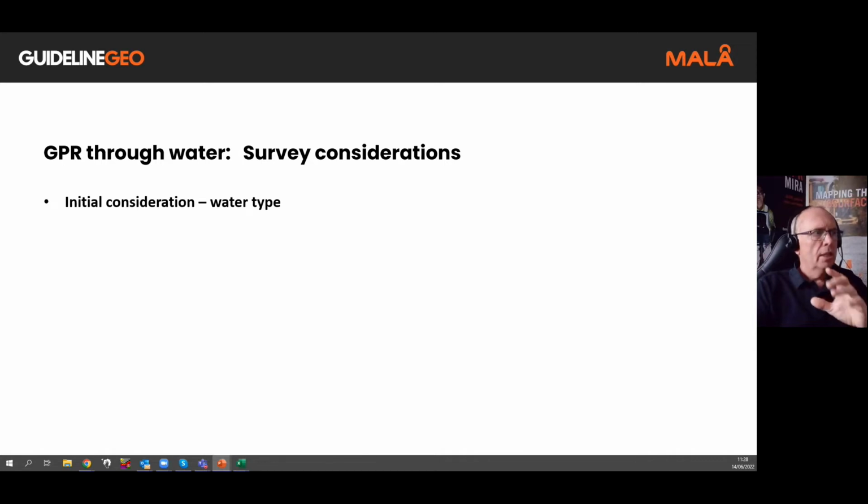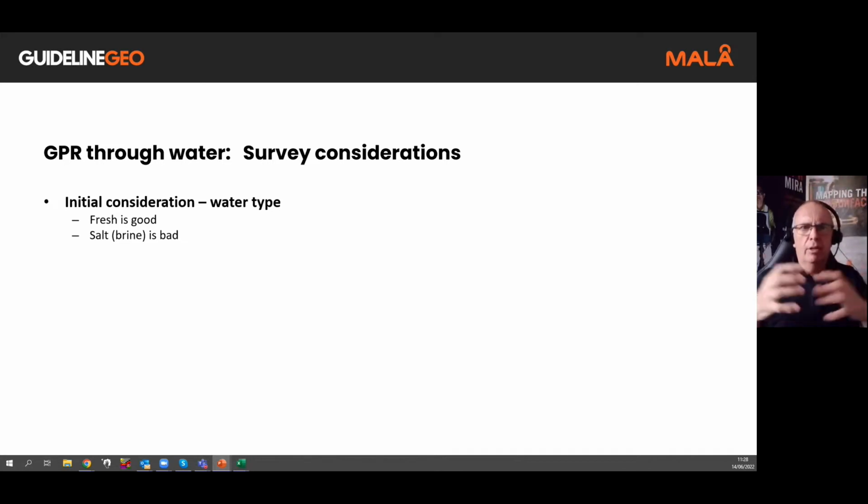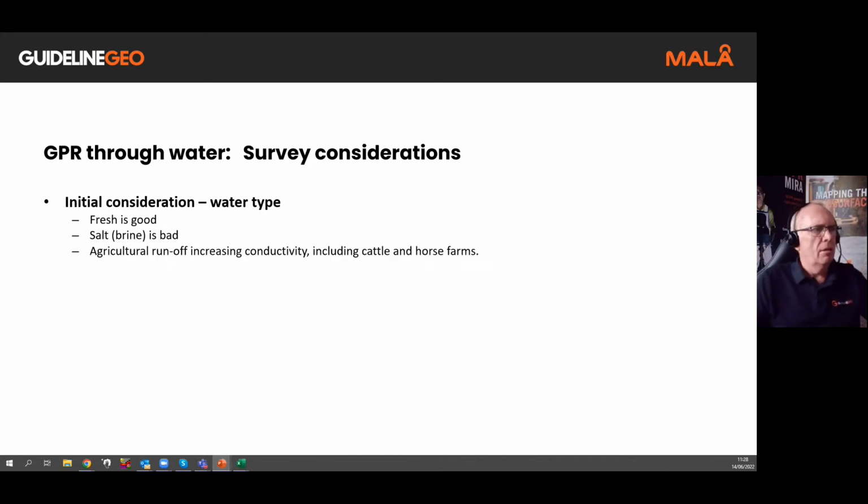So initially, we need to look at the water type. Fresh water is good. Salt water or briny water is bad. And that includes maybe an estuary where there's a certain level. You could have a mixture of fresh water and salt water in there, maybe even layers of salt water and fresh water. But any level of salt is bad. That will increase the conductivity of the water to a point that the signal will be absorbed and won't be able to actually get any decent or reasonable depth penetration.